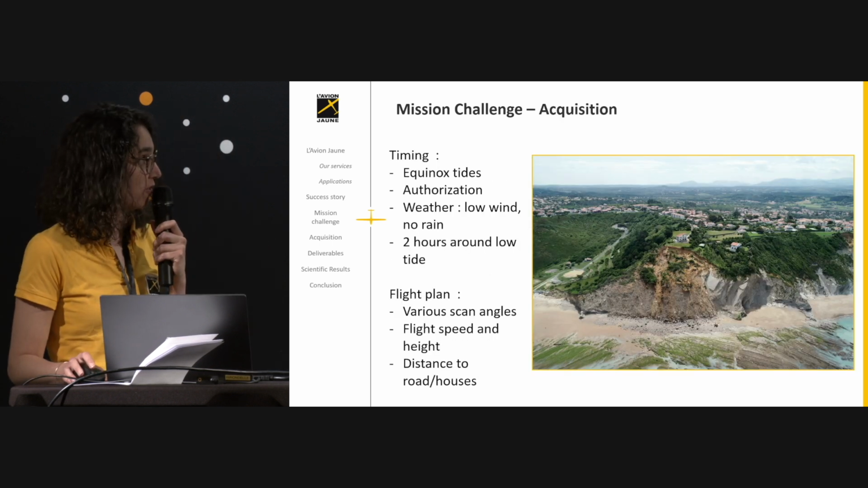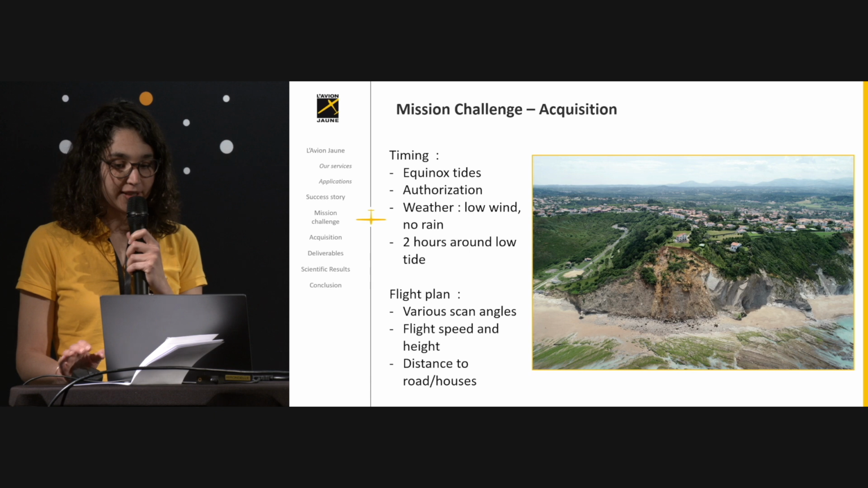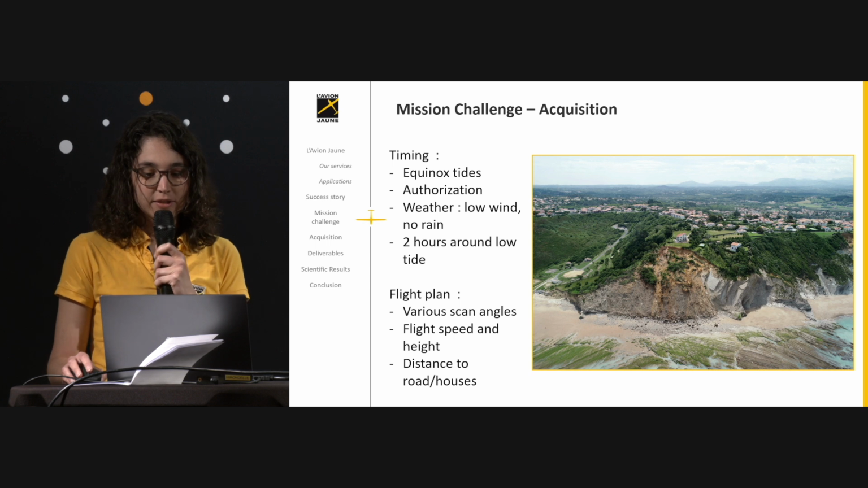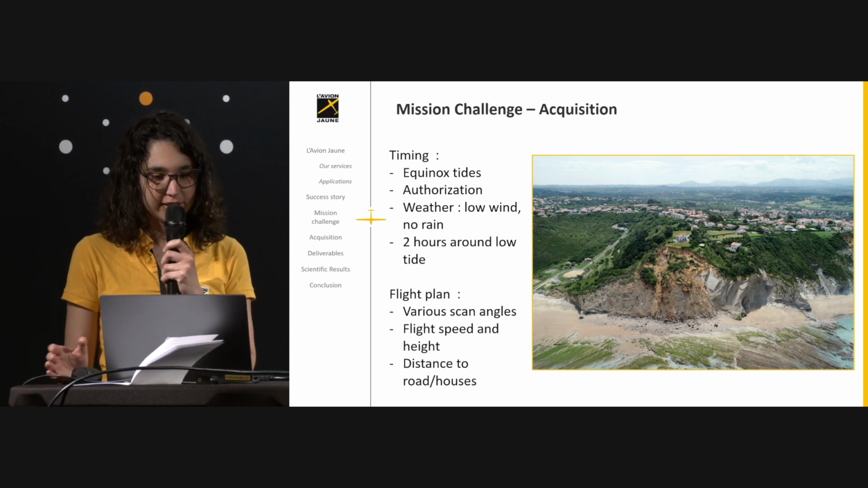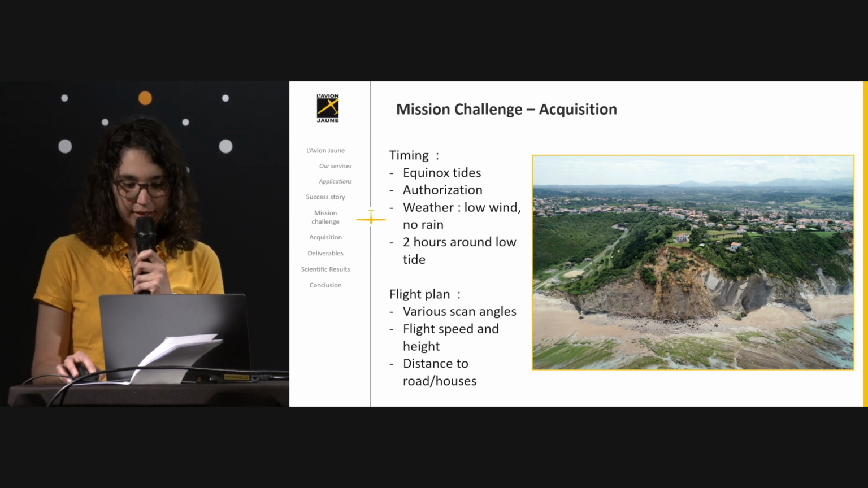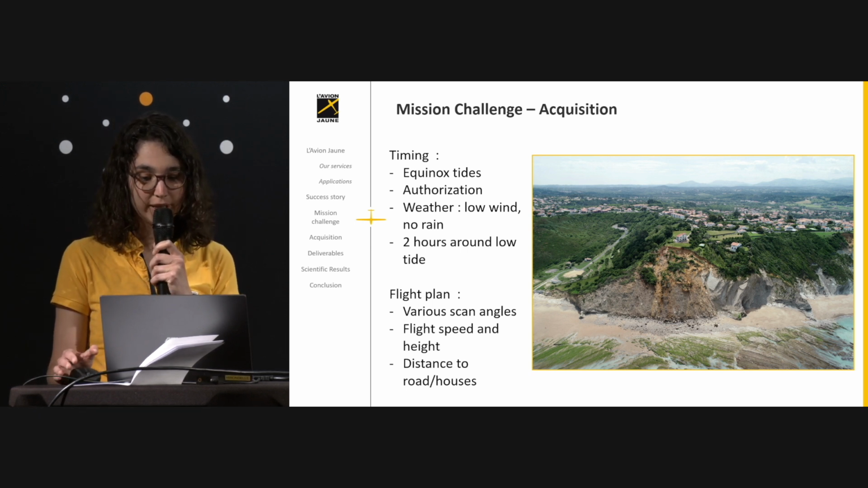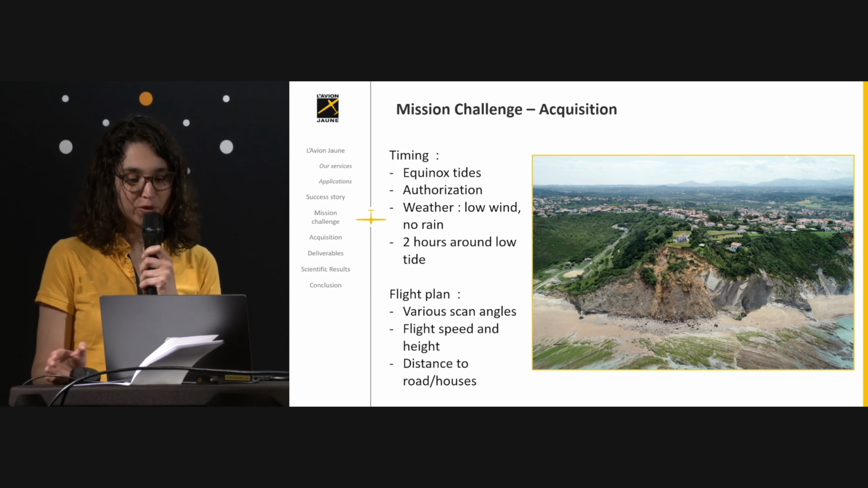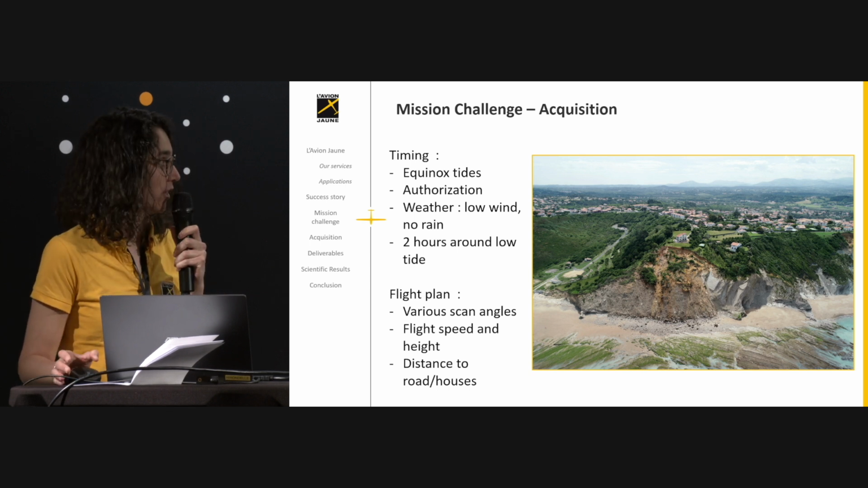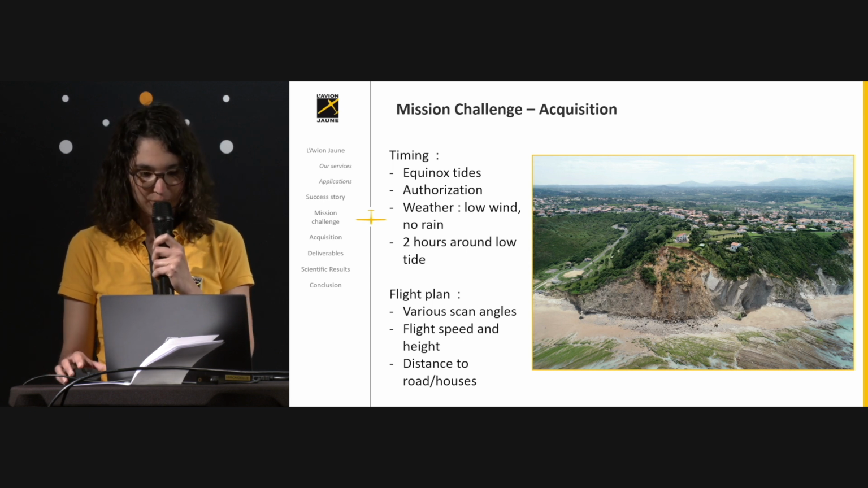So now we are allowed to fly. So how do we fly there? We had to fly at the tides with the biggest coefficient, so ideally the equinox tides. So we have to check the calendar and see the dates of these tides, then get all the authorizations. Then hope that the weather will be good enough to fly on the day, so low wind, no rain, and ideally uniform light for photogrammetry, but this was not the most important. And we had only 2 hours around low tide to fly. So it was tricky, but it's feasible.